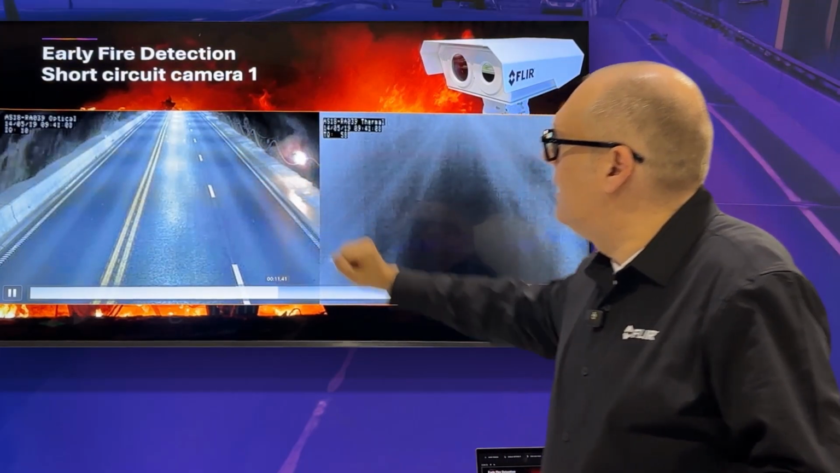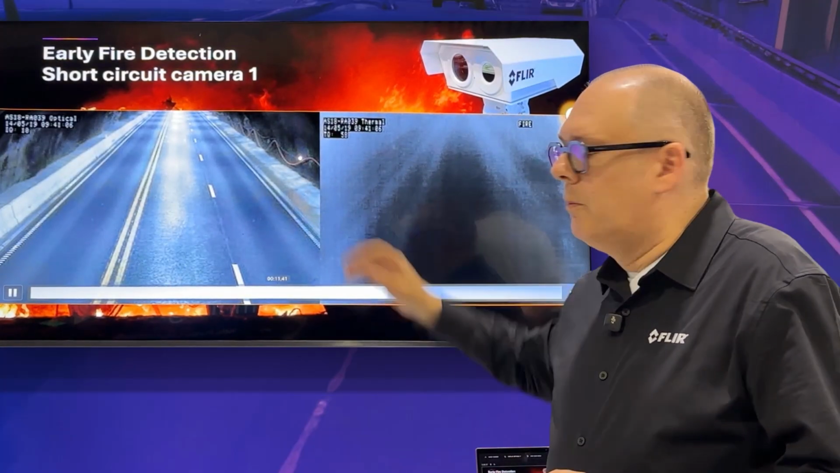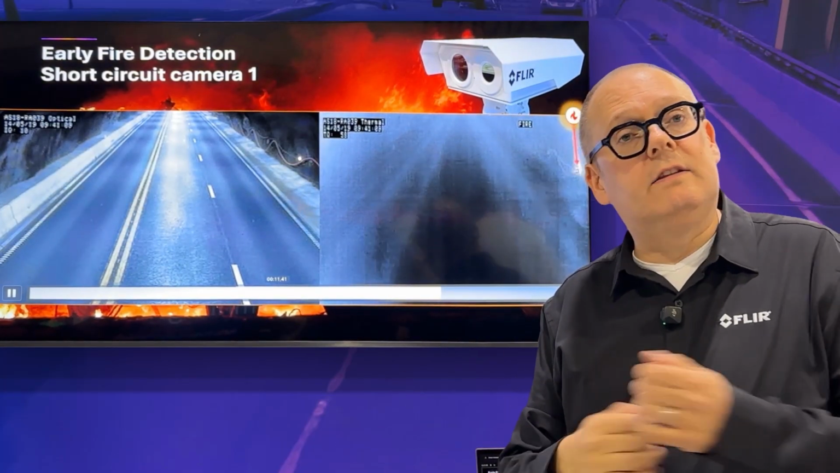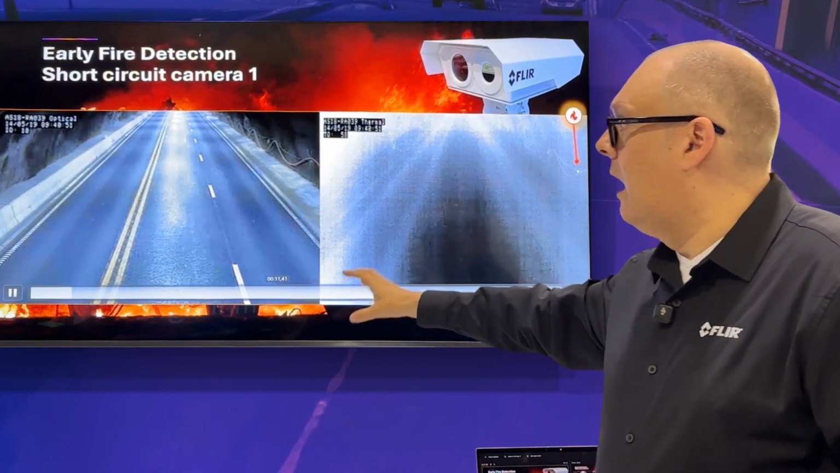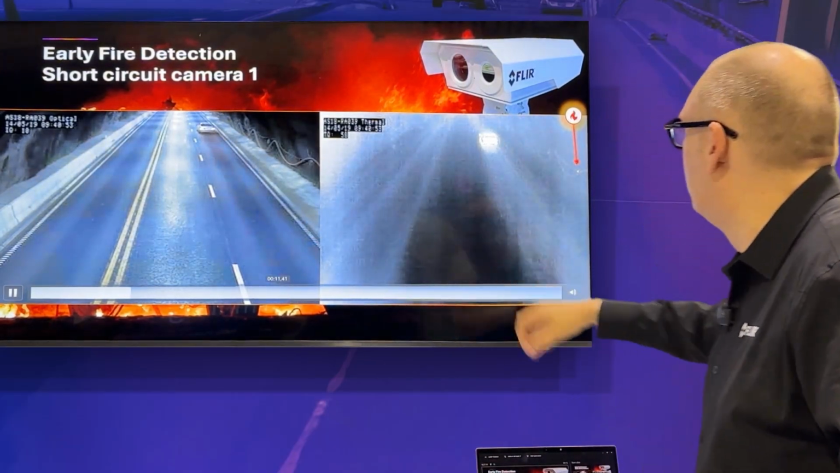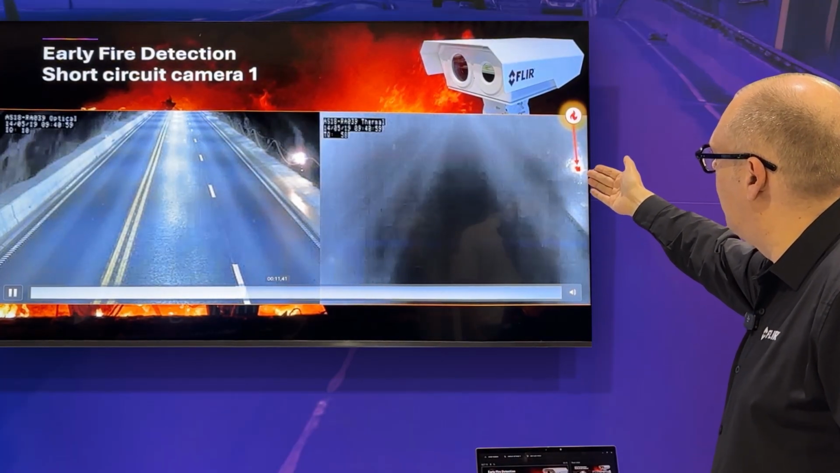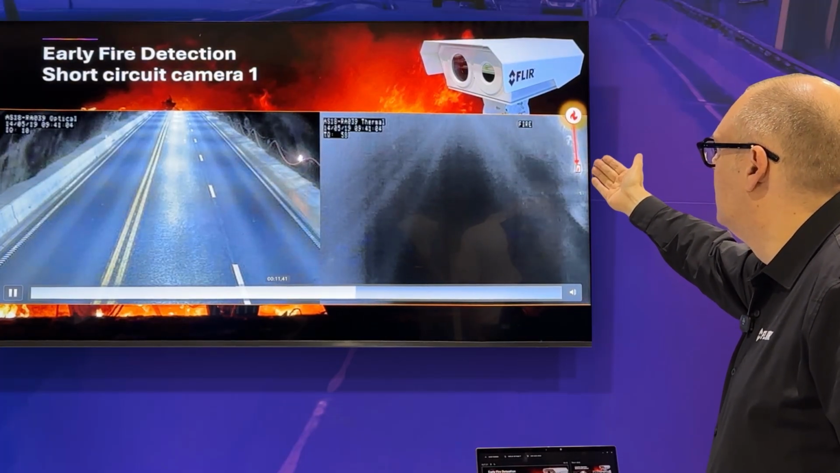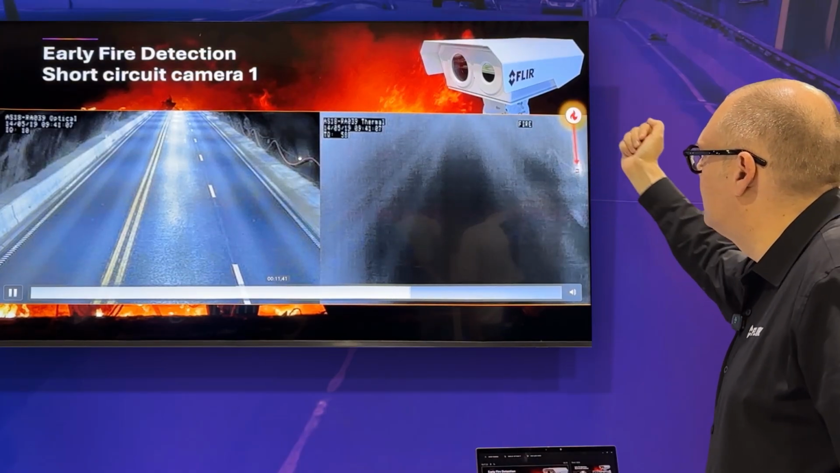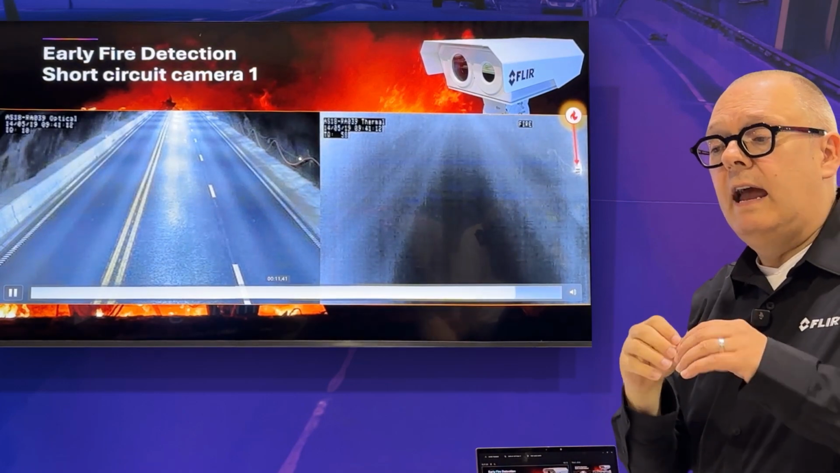We have here a tunnel that has some temporary wiring. At a certain moment, the tunnel owner was cleaning the tunnel, and the problem was that there was water entering into a connector box. So what you're seeing here is how a thermal camera, this visual and thermal, is going to respond to this event. Very fast, the moment that you have a fire starting, it's about 5 seconds that are necessary to detect the fire.